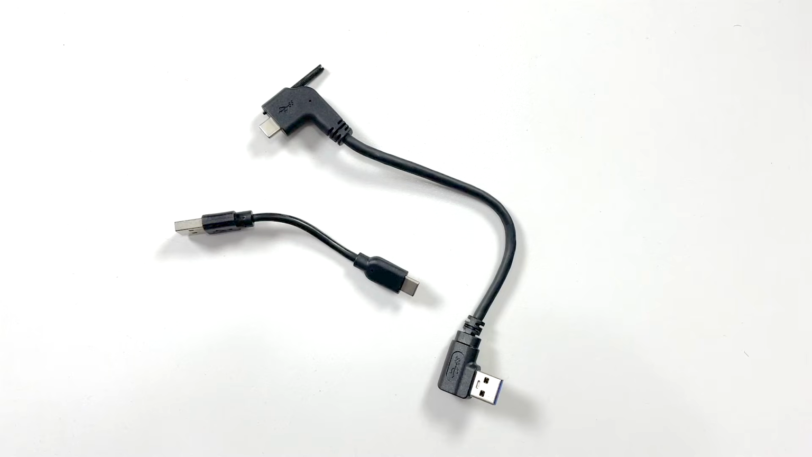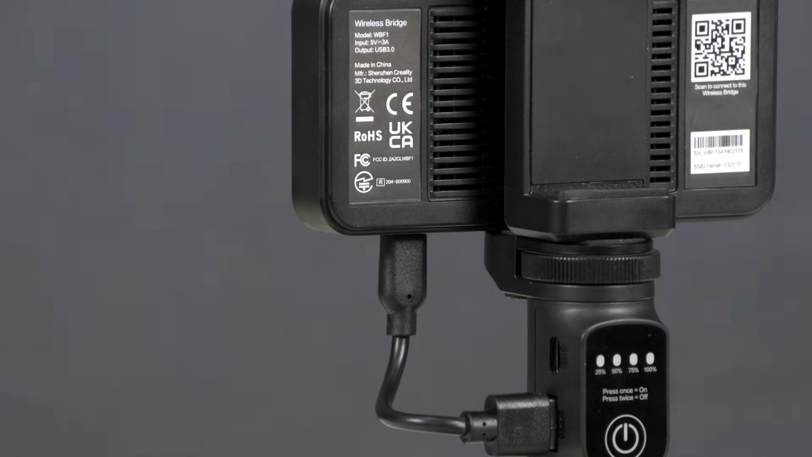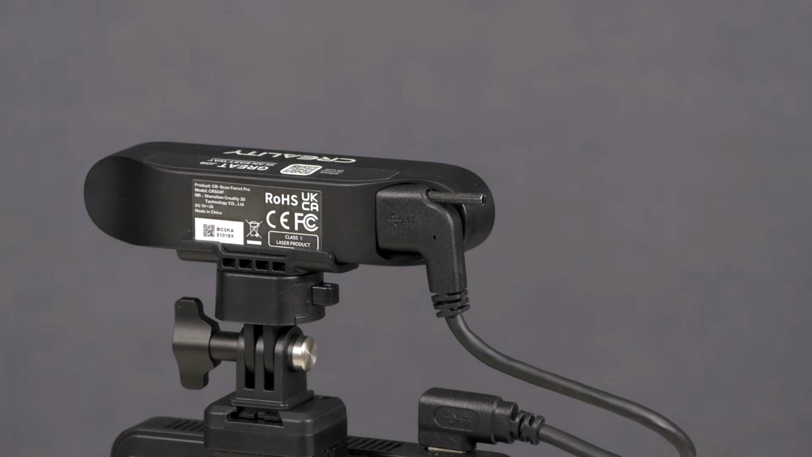To connect the Ferret Pro to an iPhone, plug the USB-A end of this little cable to the handle power bank, and the USB-C end to the underside of the Wi-Fi module. Then plug the USB-A end of this slightly longer cable to the top of the Wi-Fi module, and the L-shaped USB-C connector plugs into the Ferret scanner.